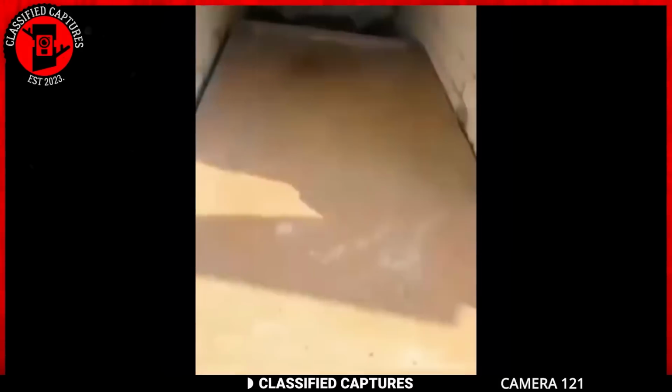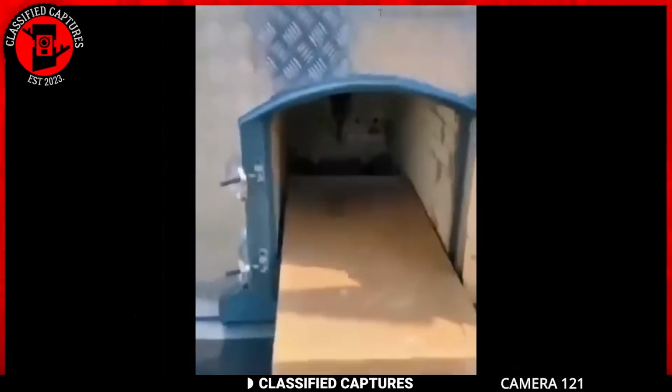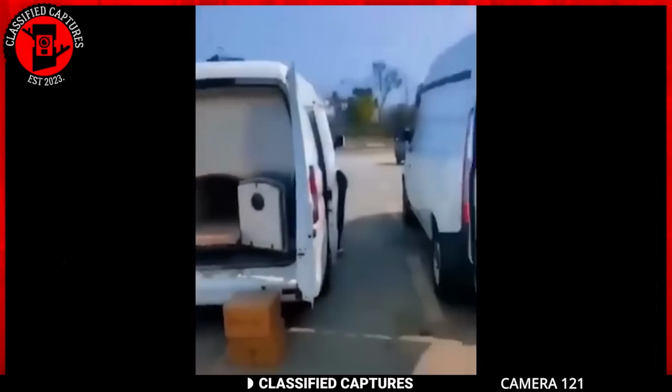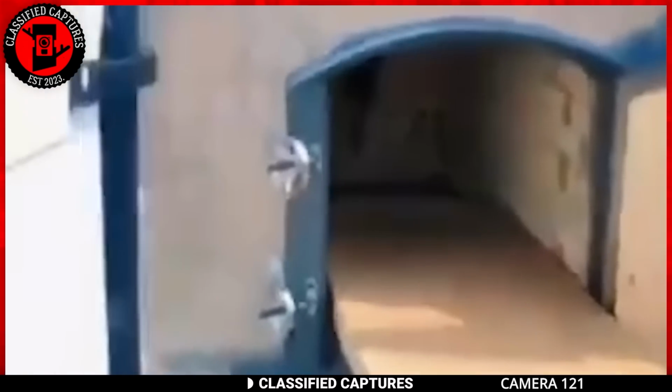You see it, don't you? Yeah, that looks like an oven at the back of the van. It should not exist, but there it is. As strange as that is in itself, here's what's puzzling people. The opening is big enough to fit a human in there.